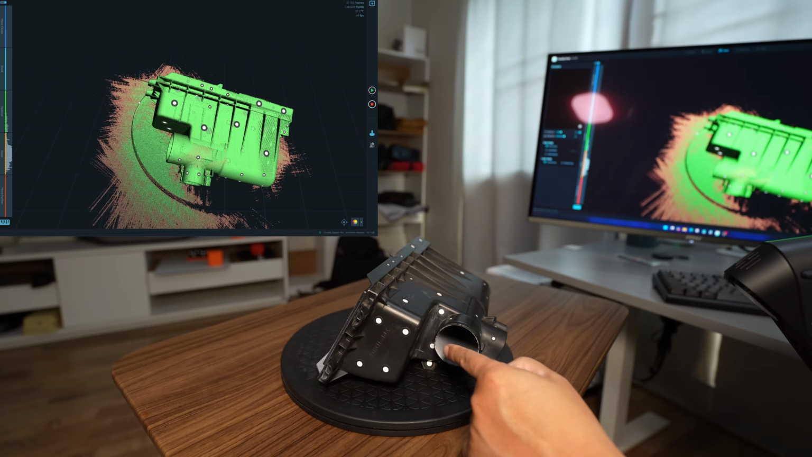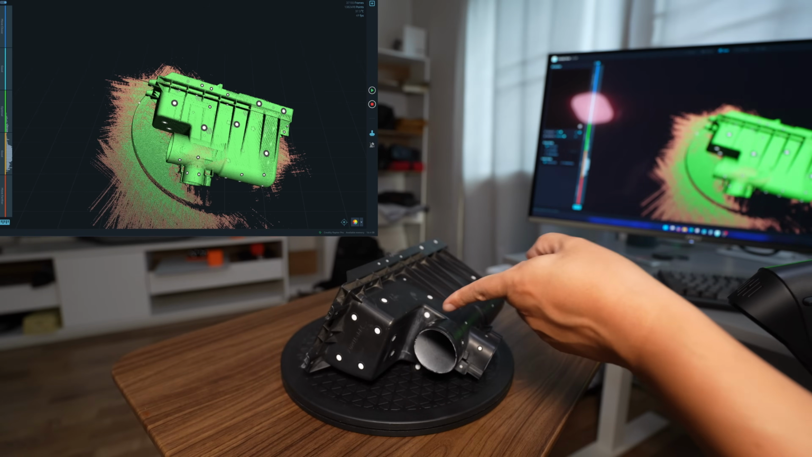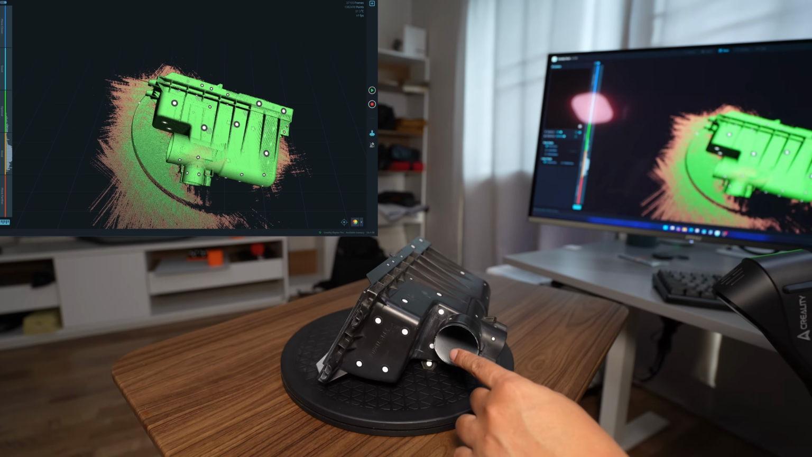I can't scan the gap here. It's too narrow for the projector to get it through there. So I need to repair this part.